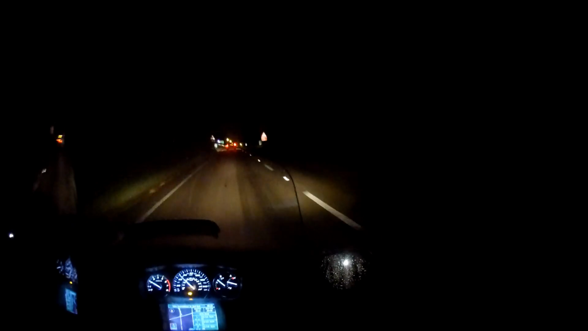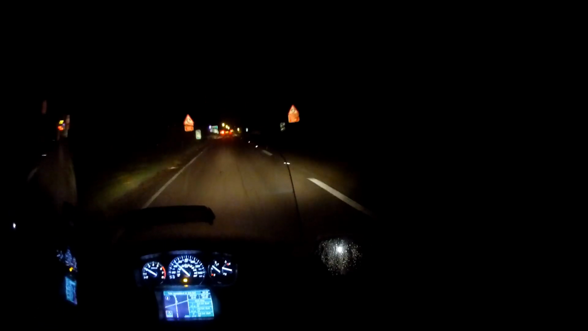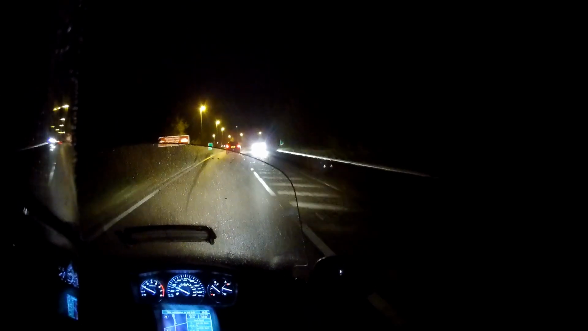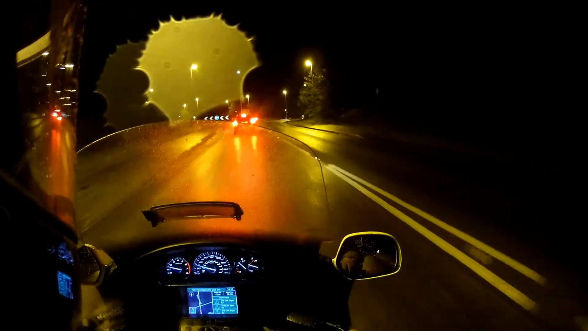The lights on that are adequate, I'd say. I've never found them lacking, but I've never found that they're particularly effective either. So far at low beam, the Goldwing, as you'd expect, having twice as many reflectors, has a better spread of light. The Versys is a very narrow spread, and it just doesn't penetrate very far either.